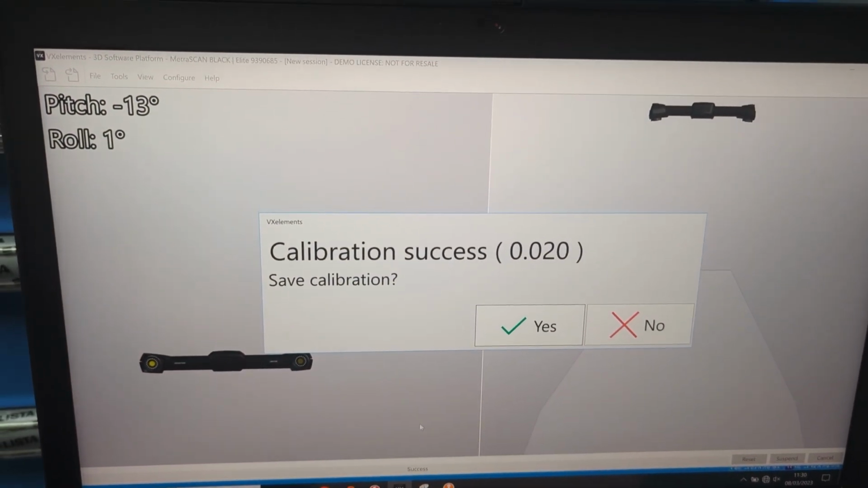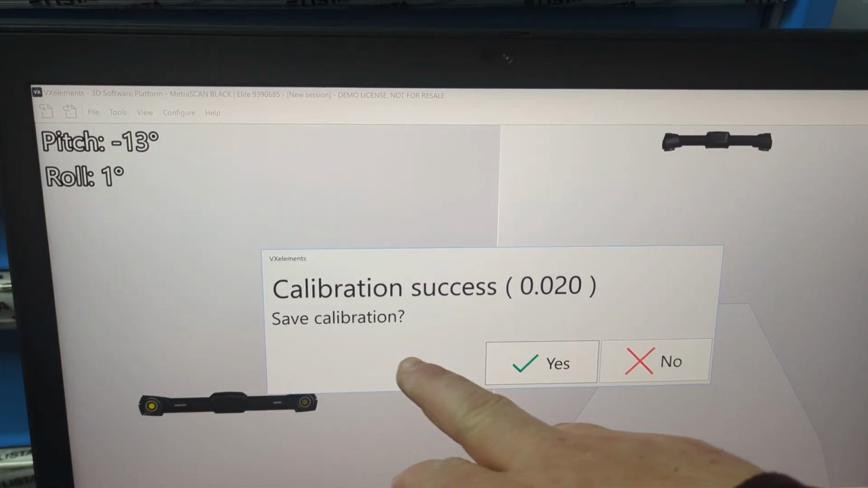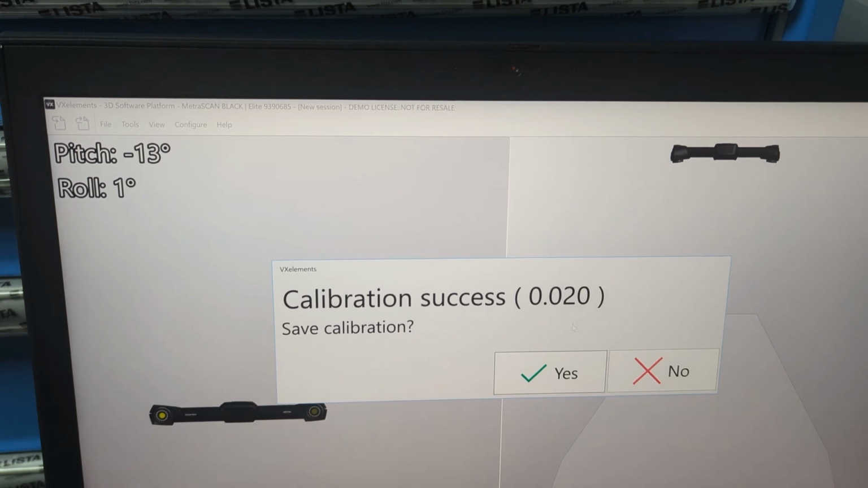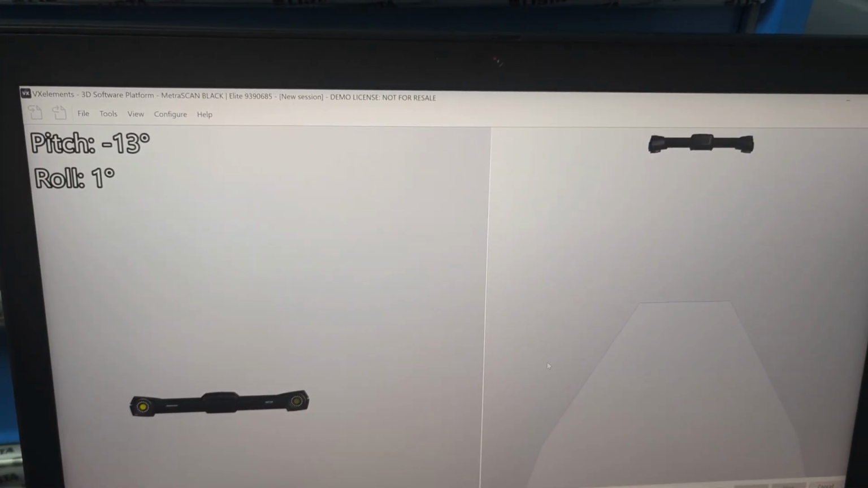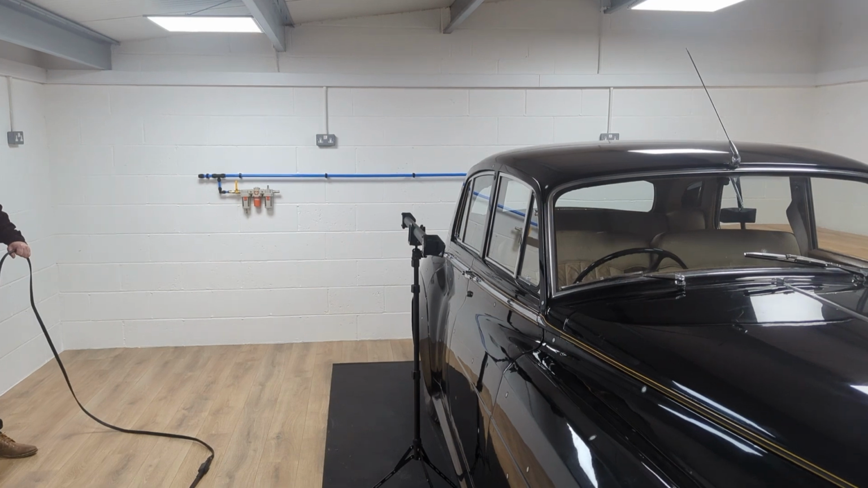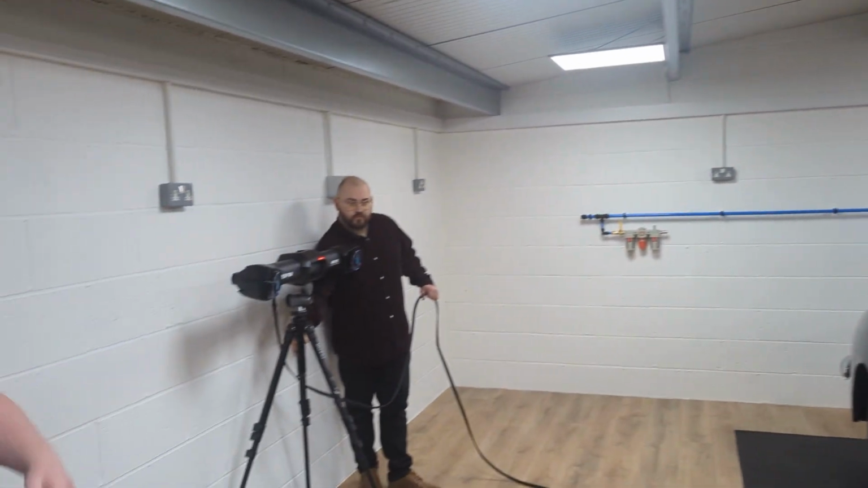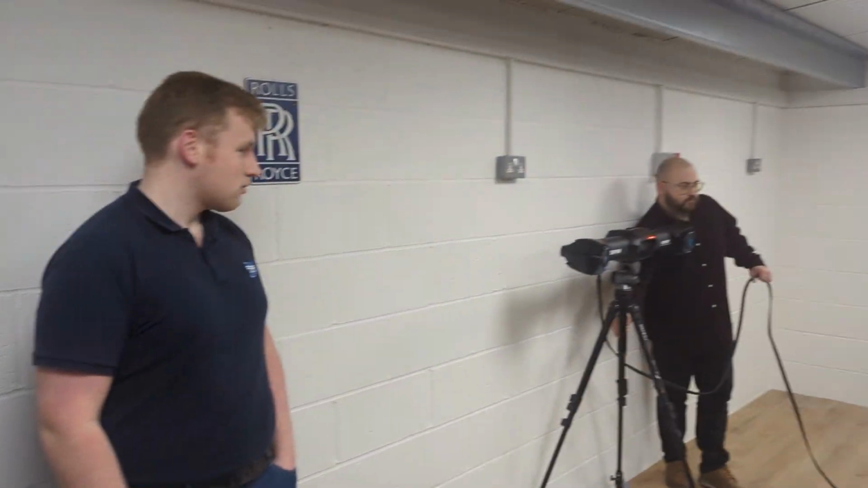And for the sake of accuracy and reliability, it's important to do it. So what am I looking at now? Essentially, that's saying that the calibration's complete. We'll save it based on our result of 20 microns, which is fantastic. And just work it along like that into a big mesh, and then use that mesh to reference it when we scan it.